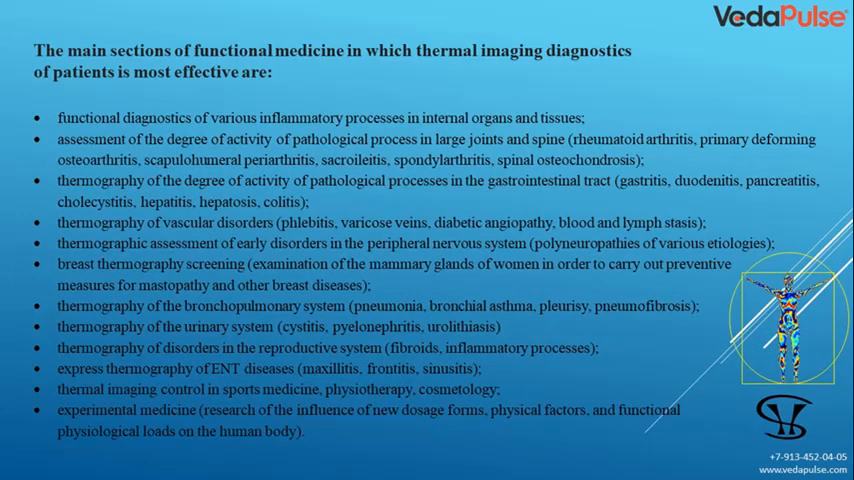The main sections of functional medicine in which thermal imaging diagnostics of patients is most effective are functional diagnostics of various inflammatory processes in internal organs and tissues, assessment of the degree of activity of pathological process in large joints and spine: rheumatoid arthritis, primary deforming osteoarthritis, scapulohumeral periarthritis, sacroiliitis, spondyloarthritis, spinal osteochondrosis.